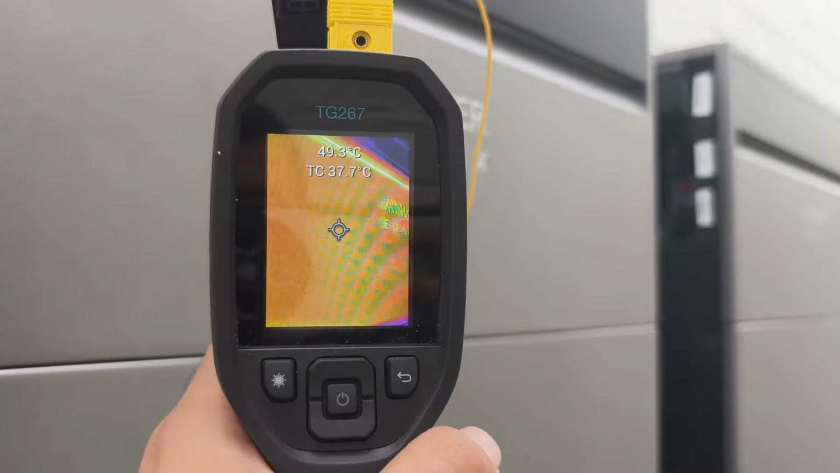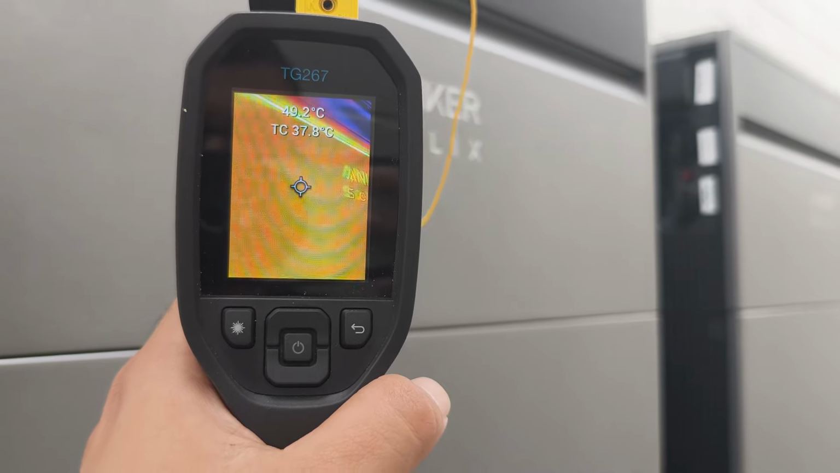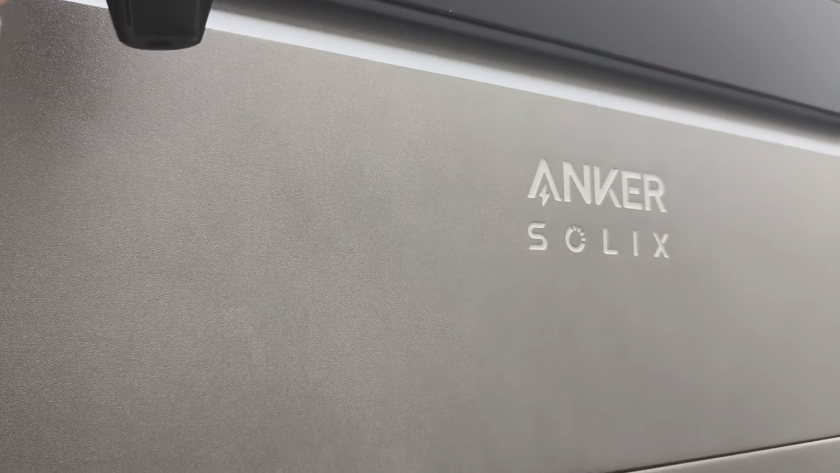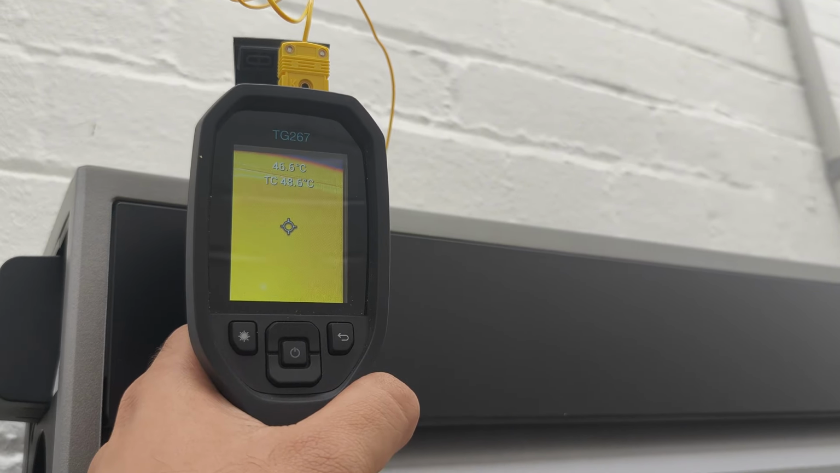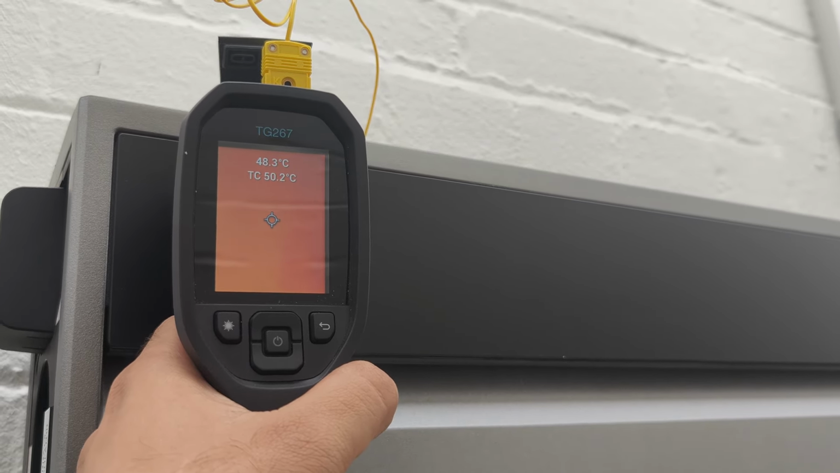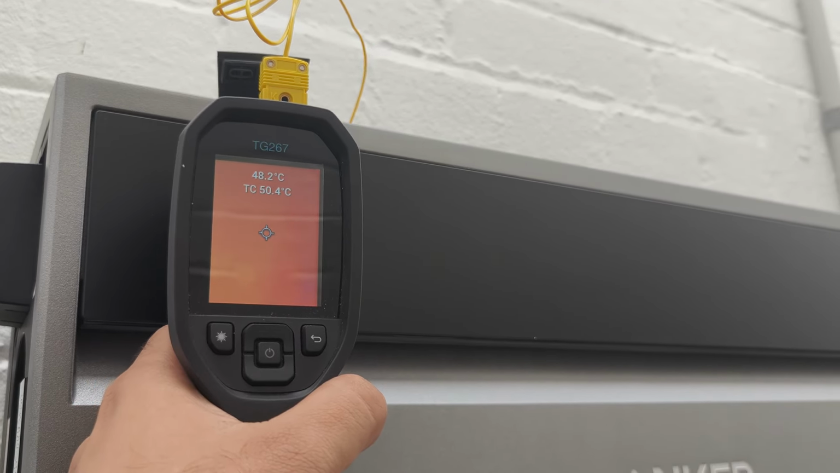Wow. Let's put the contact sensor in touch with the actual metal and see if this changes. No, it seems pretty accurate actually. Pretty close. What about at the top? The top is cooler. Nope. It's now picking up, the thermocouple is picking up that the top is pretty similar, about 50 degrees.